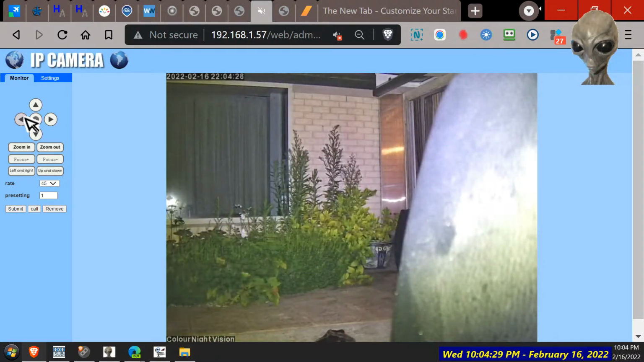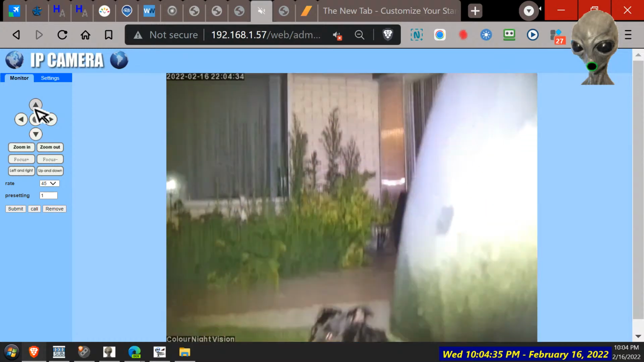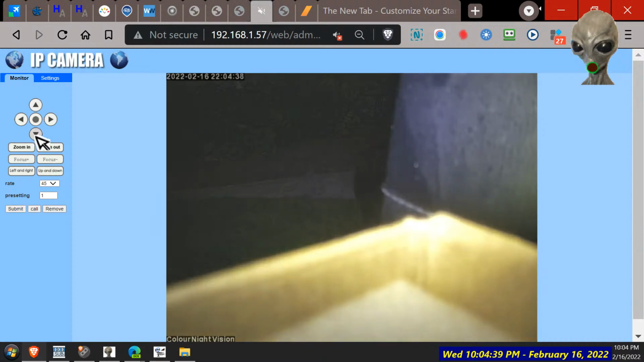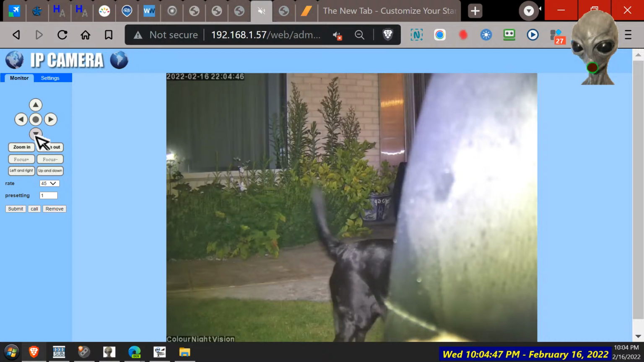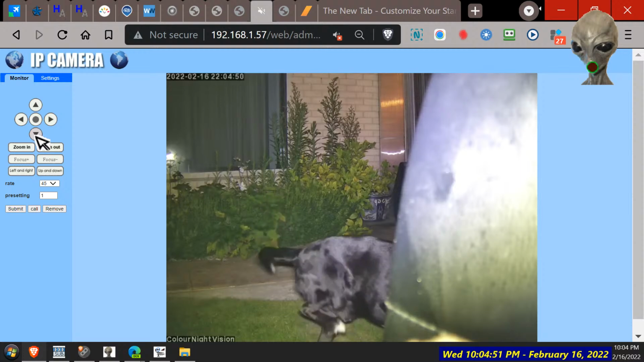Yellow brick. And there's the back of the seat. Oh, there's the dog. It's got the flashing lights going. I scared him. It's got these cop lights on it when it detects movement, whether it detects the shape of an animal or person, I guess.